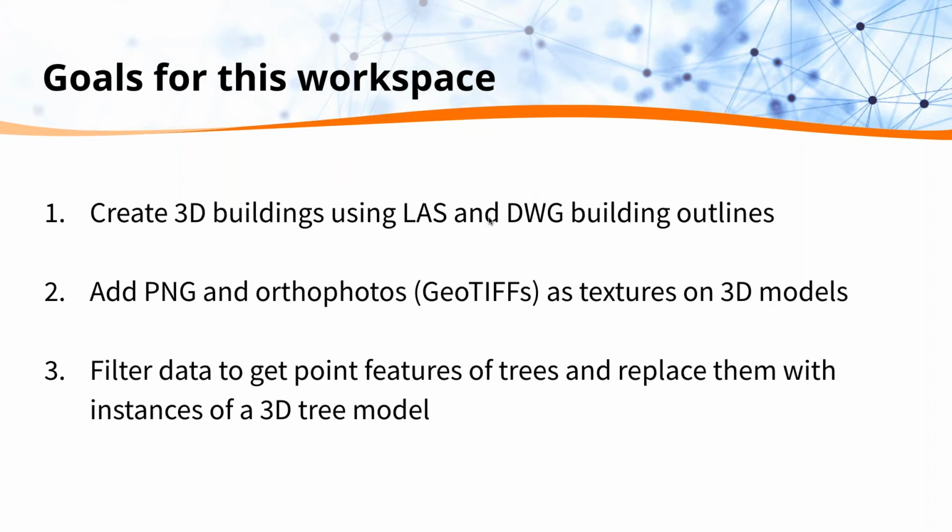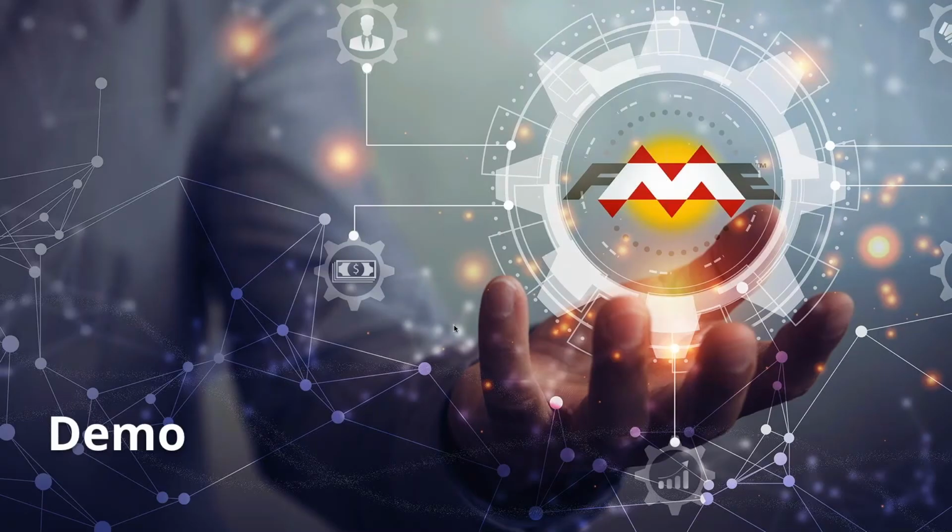And the third output that I want is to filter data to get point features of trees and replace them with instances of a 3D tree model. So in a particular park, I think I had selected Granville Loop Park, I'm going to change the tree points into 3D models, the same instance or different instances of the same definition of a model. So with that, we're going to head into the workspace.